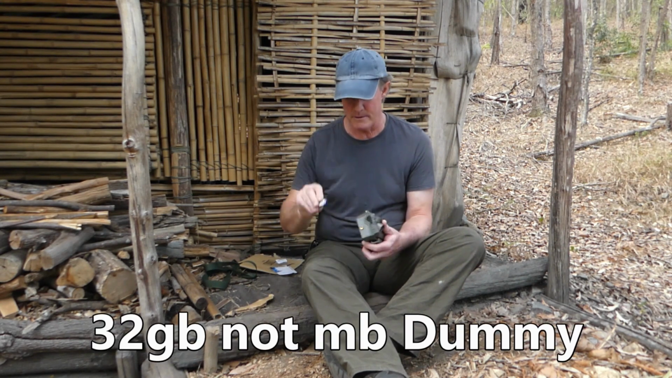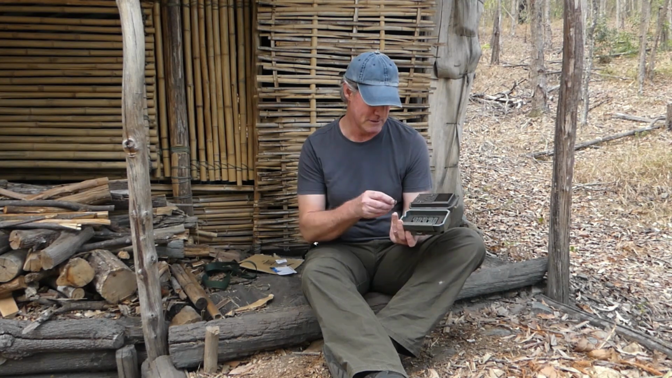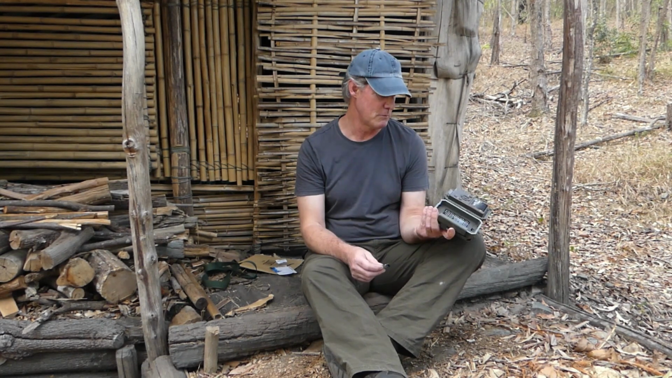So they've sent me a 32 megabyte SD card. I do believe it can take a lot bigger than that, but that's the inside of the unit. They try to keep it as simple as possible, because when you're out in the bush and you're trying to set it up, it's right on last light, and you don't want to have to fiddle with too many options.